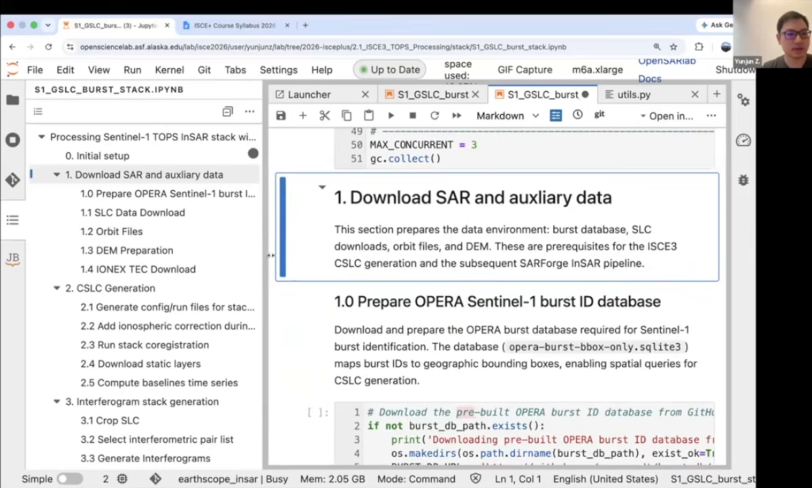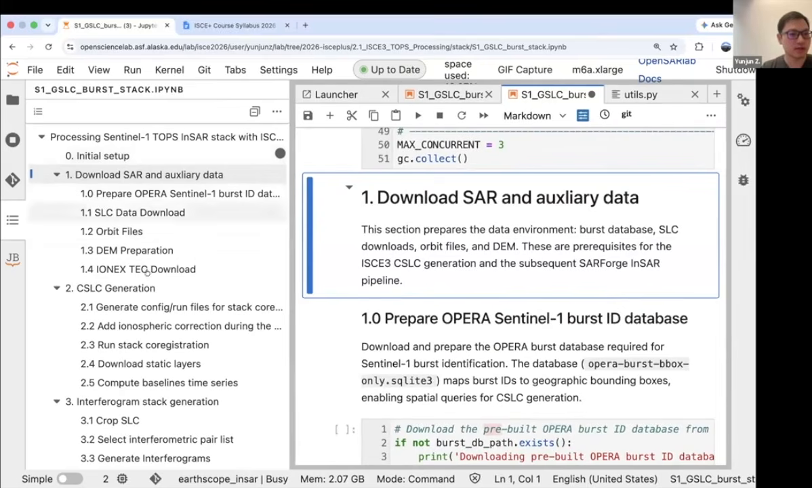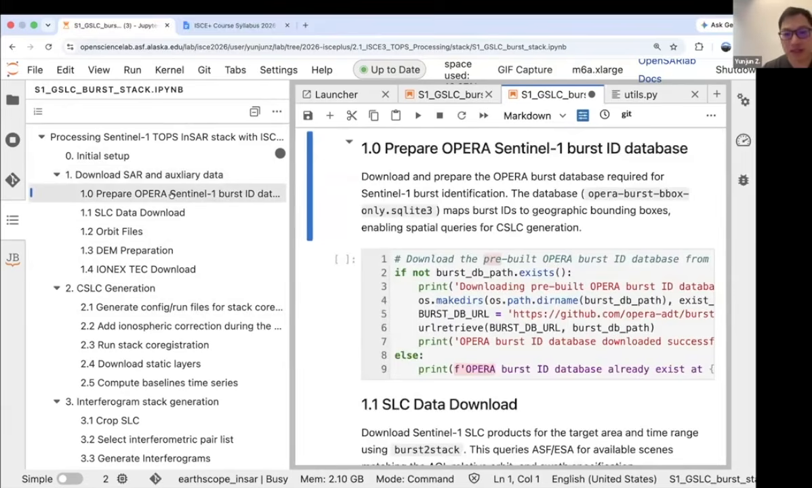I'll just explain the content of the notebook. You can see it's almost exactly the same steps that we have. Downloading all the SAR data, first preparing the burst ID database, which is shared across all your projects, so I put that into a common directory.